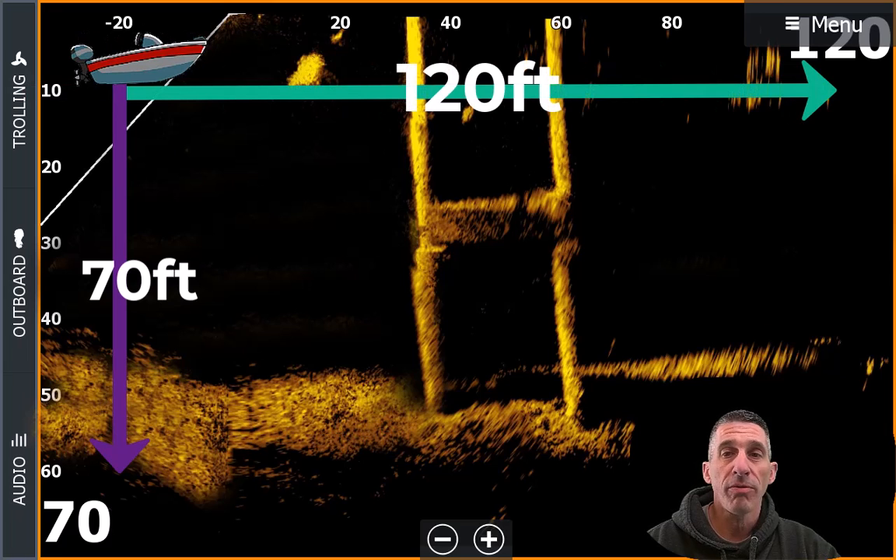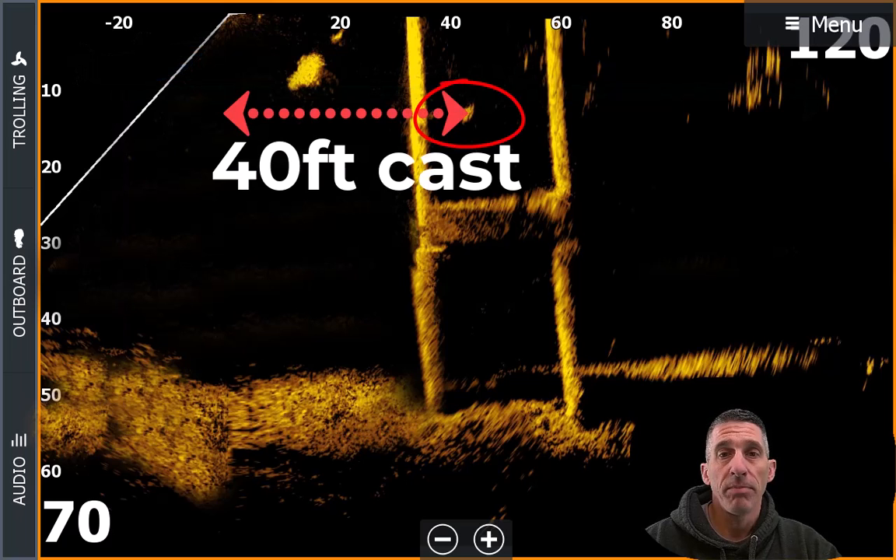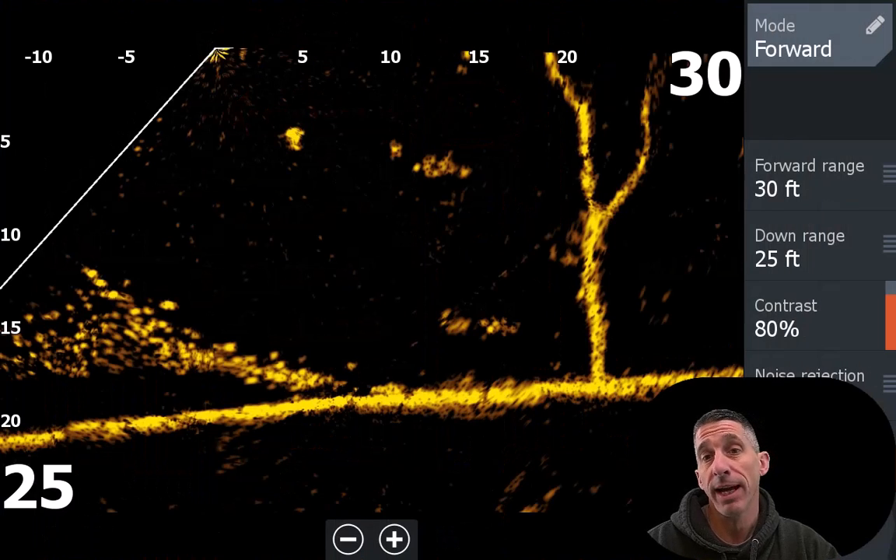With forward-facing target on Active Target 1, the image looks pretty similar to this, but I think what I notice on here is that the stitching is much better. So realistically, if we took this bait ball, it's about 40 feet out and probably another 10 feet down. So you have to take that into account. You probably want to cast about 50-60 feet and have it drop down.